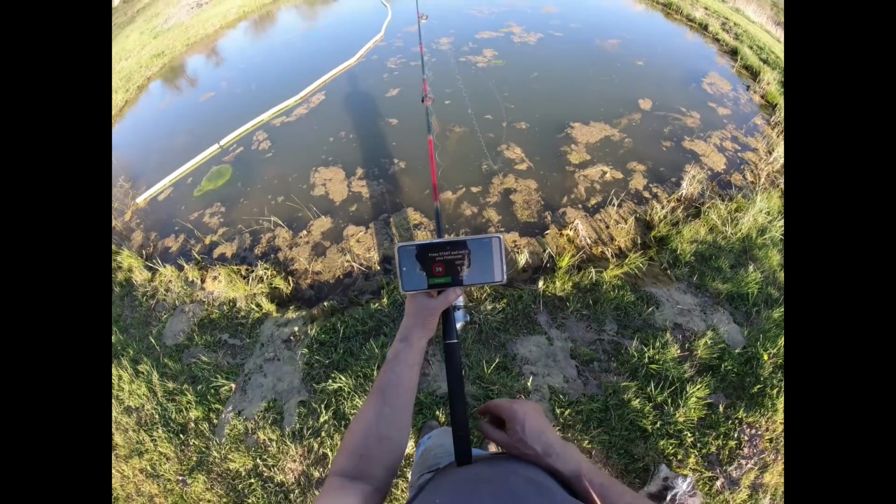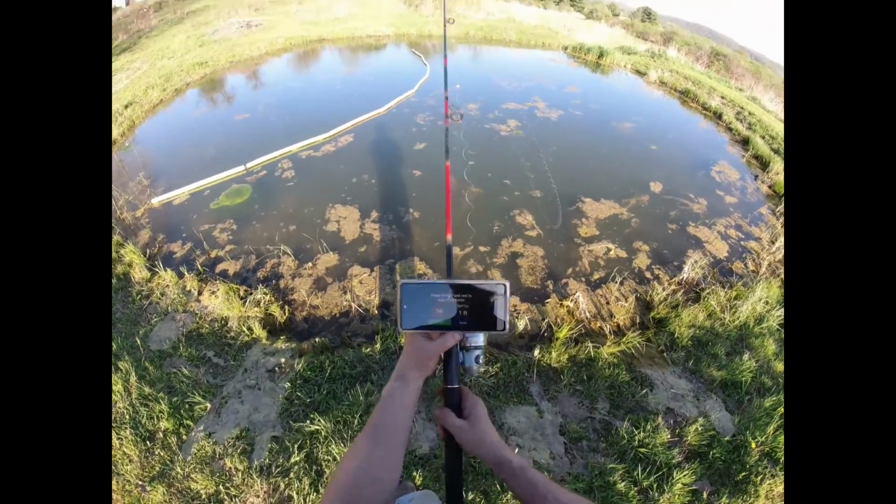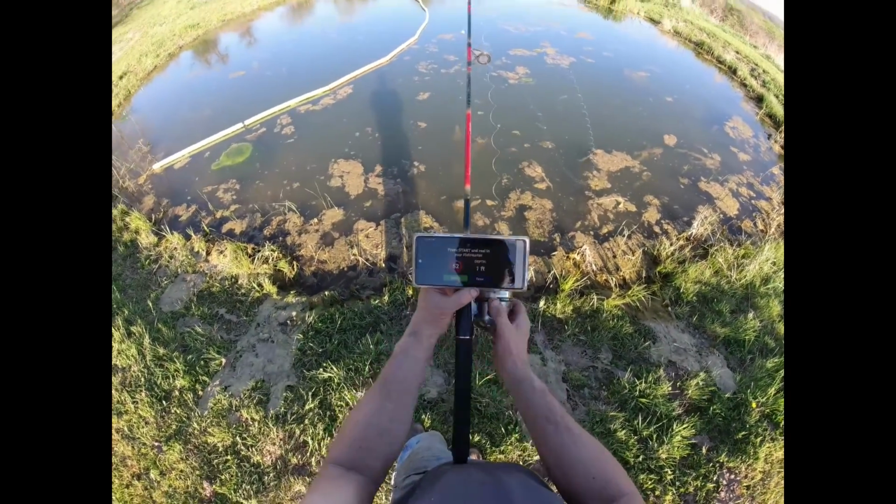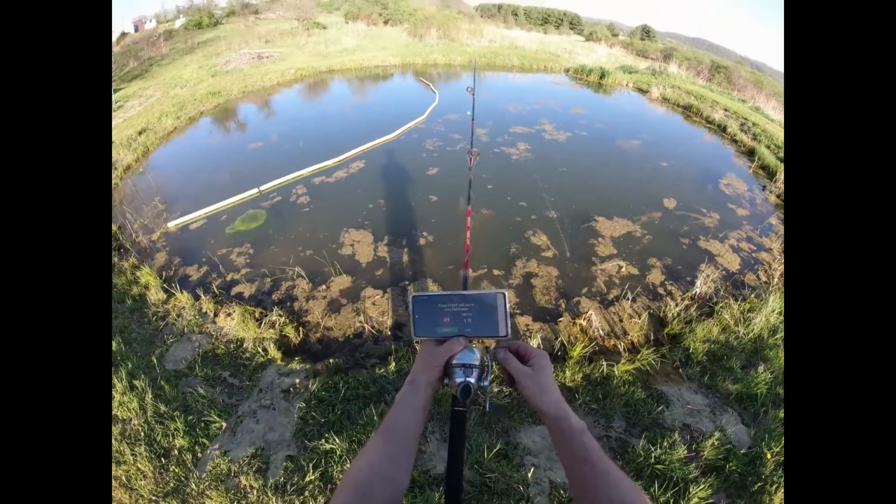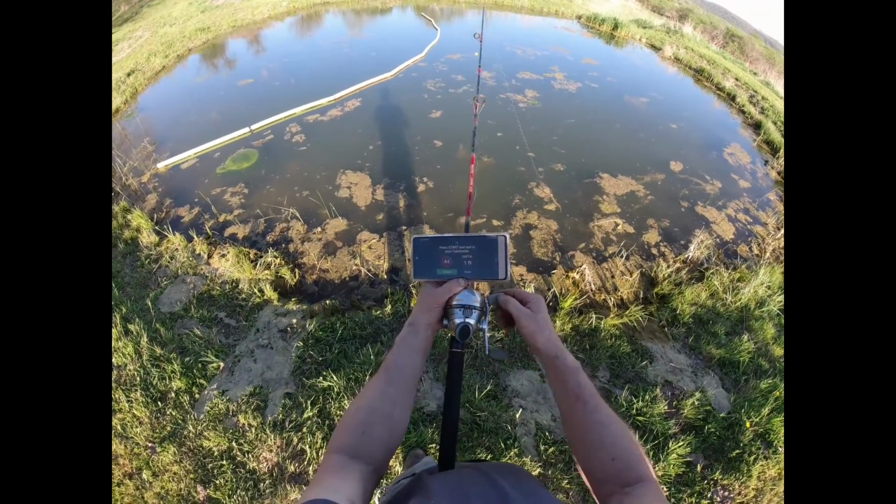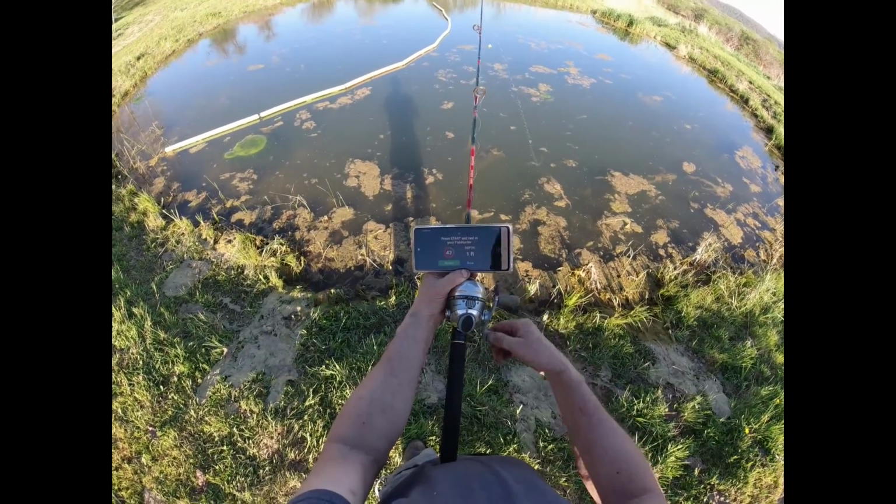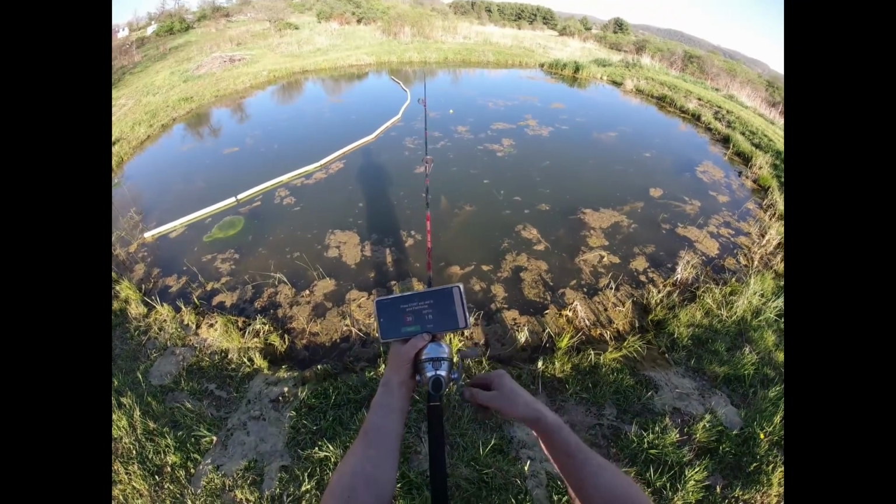I'm pushing it right across here. Wind is actually blowing it right to me. One foot depth, ain't no way.